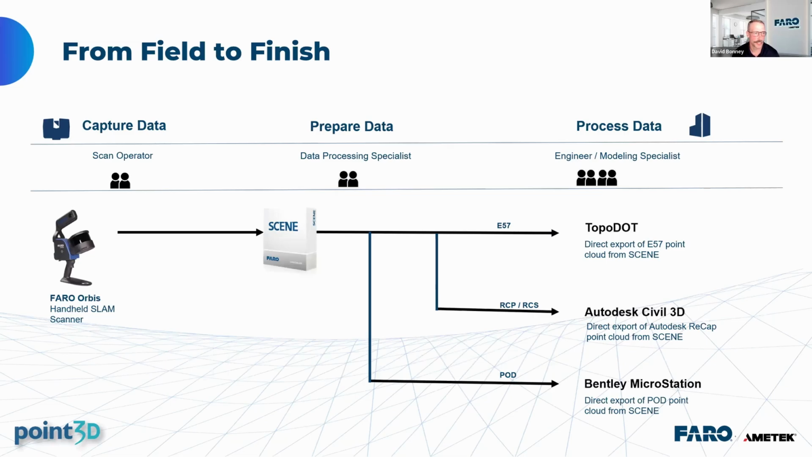Just talking field to finish with the Orbis Premium, we make it very simple, right? You pick up this tool. We do recommend training, but it's not as intense as some of the other laser scanners on the market. So we really truly say you can pick this thing up on day one and capture data. That's the easy part. From data capture, you can move into Scene or Connect, in this case Scene, to do all your processing, getting the data to a workable point cloud.